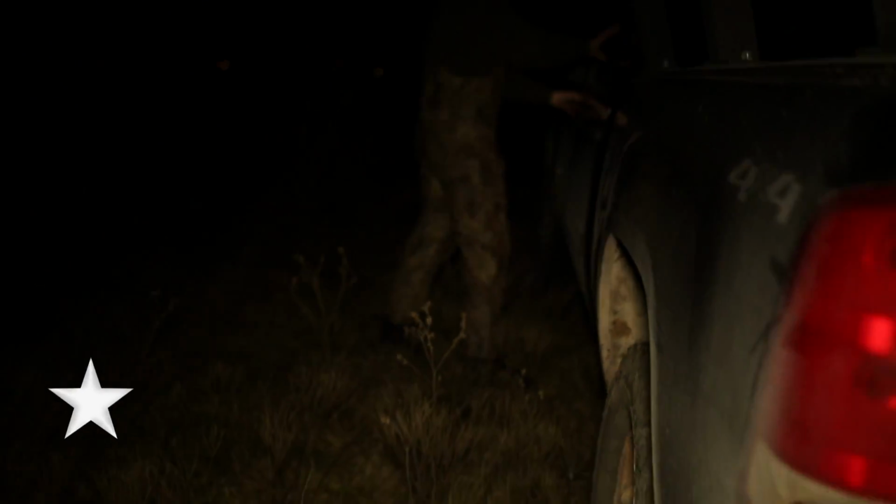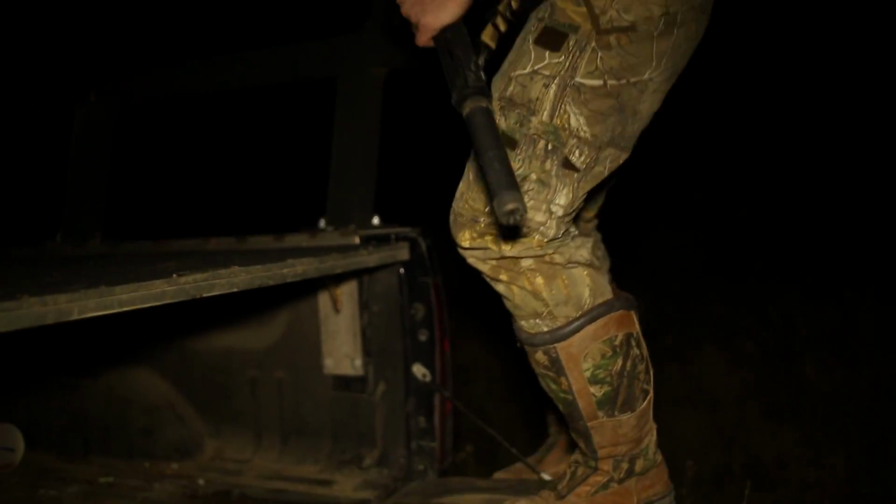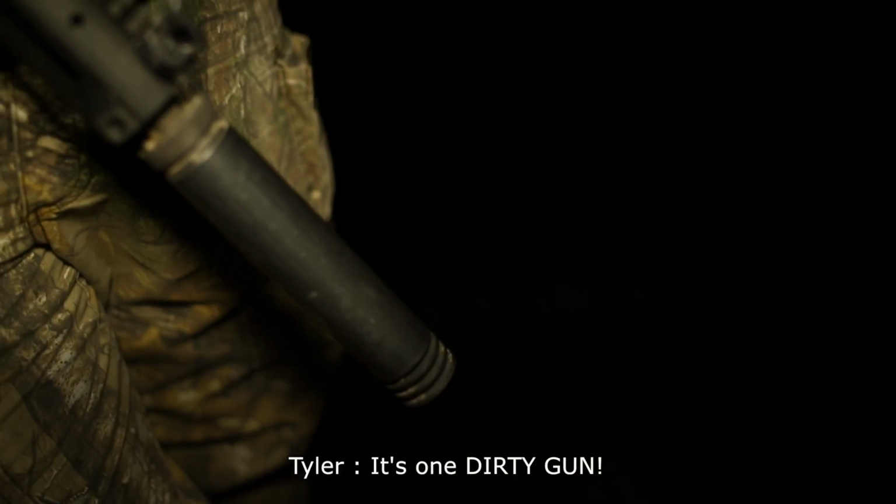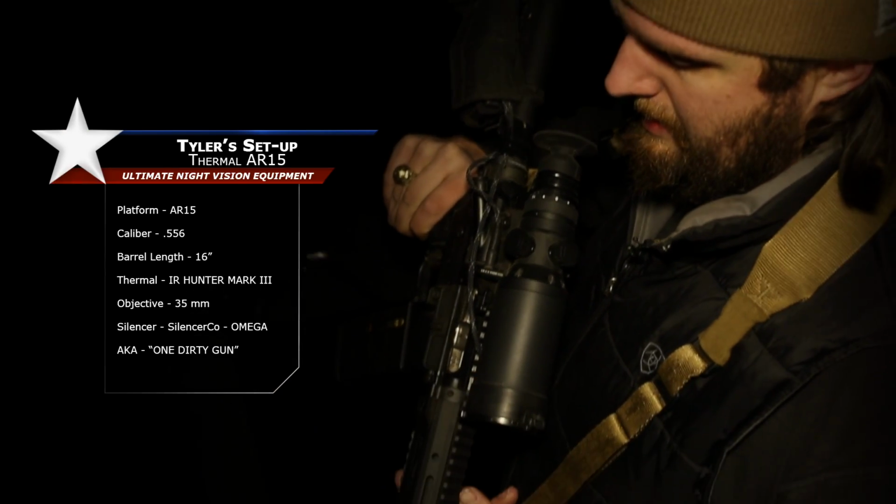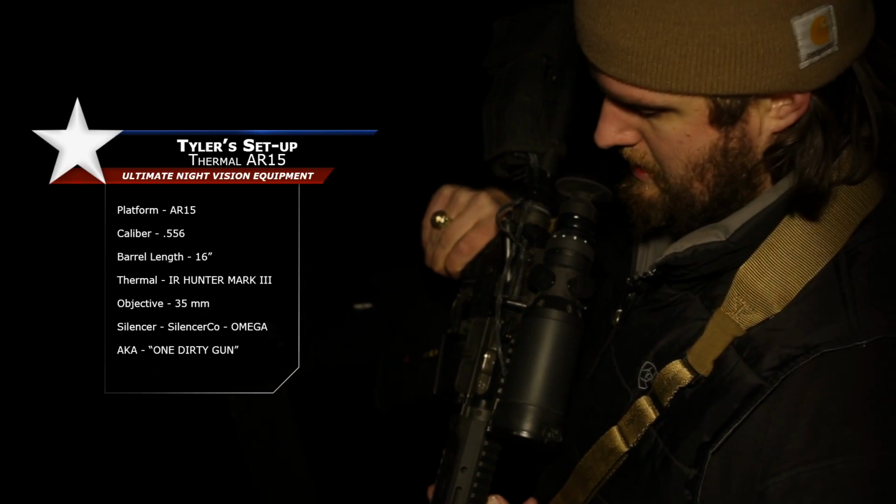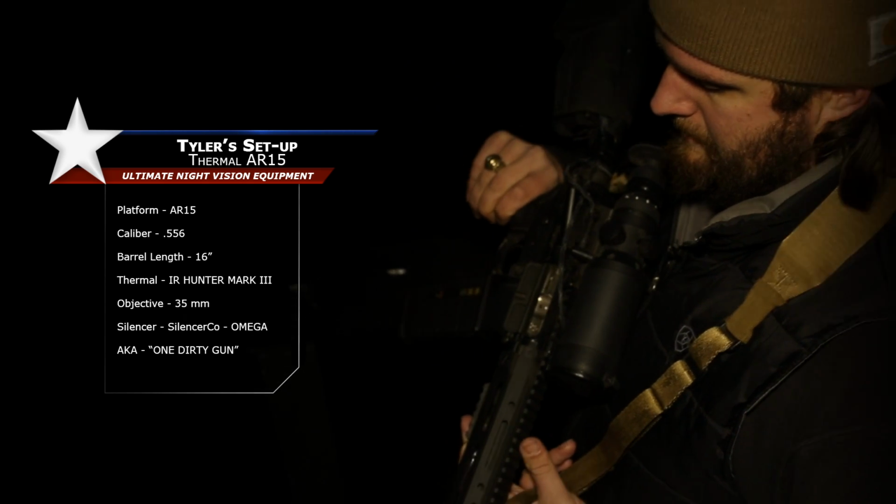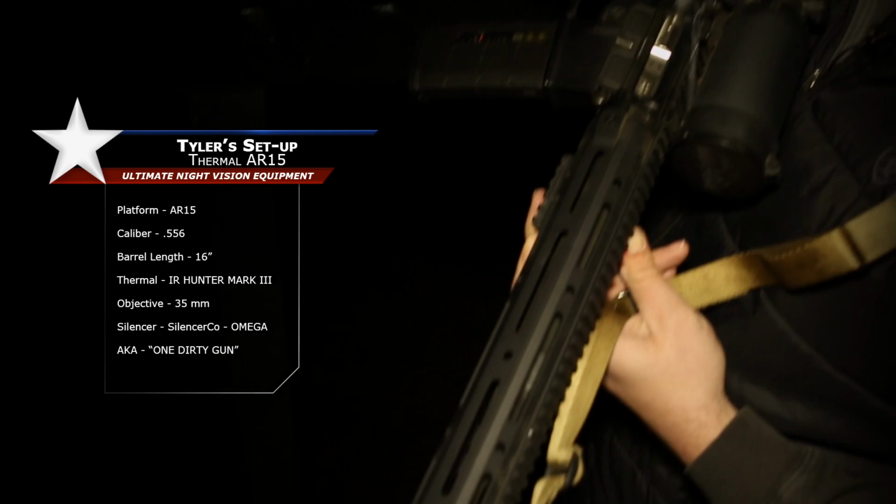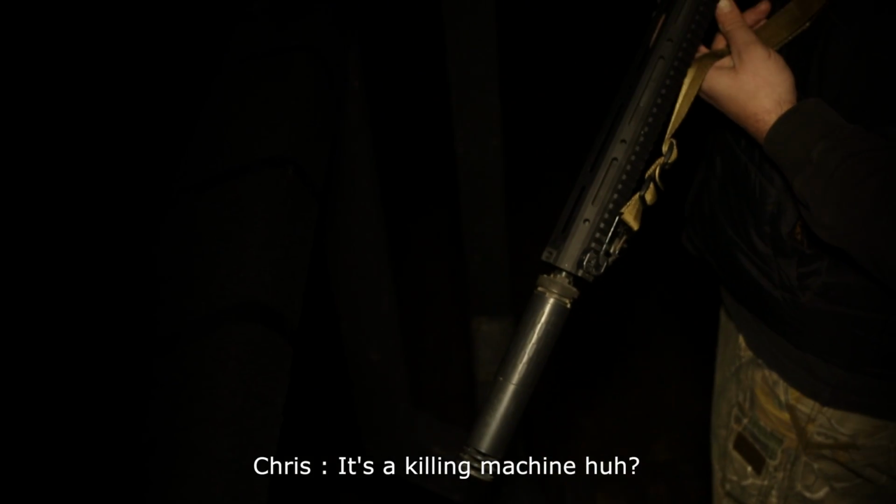We decided the best approach on this hunt was just to let both sides do their thing. So that's what we did. What unit is that, Tyler? It's one dirty gun. It's an Iron Hunter Mark III, 35 millimeter bio defense, on an AR 16-inch 5.56 with a silencer. It's a killing machine, huh?